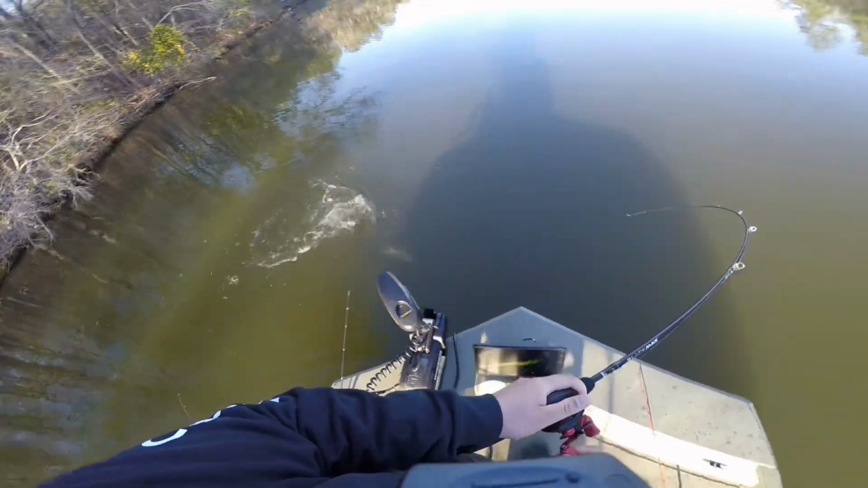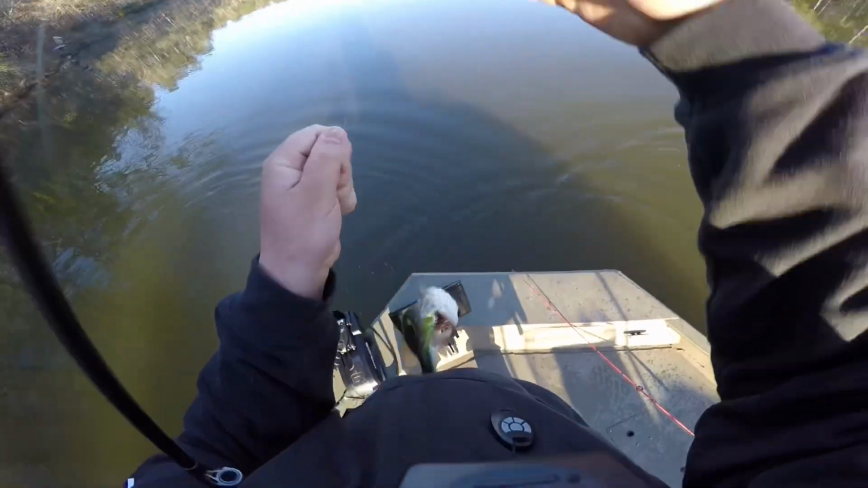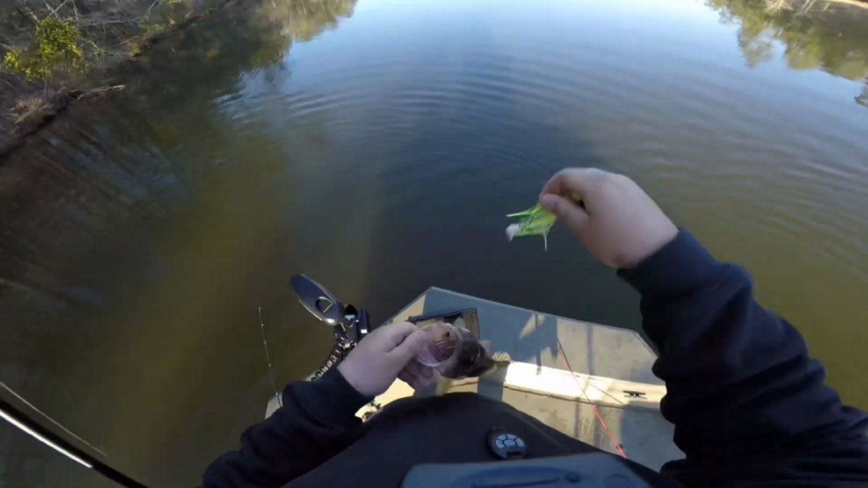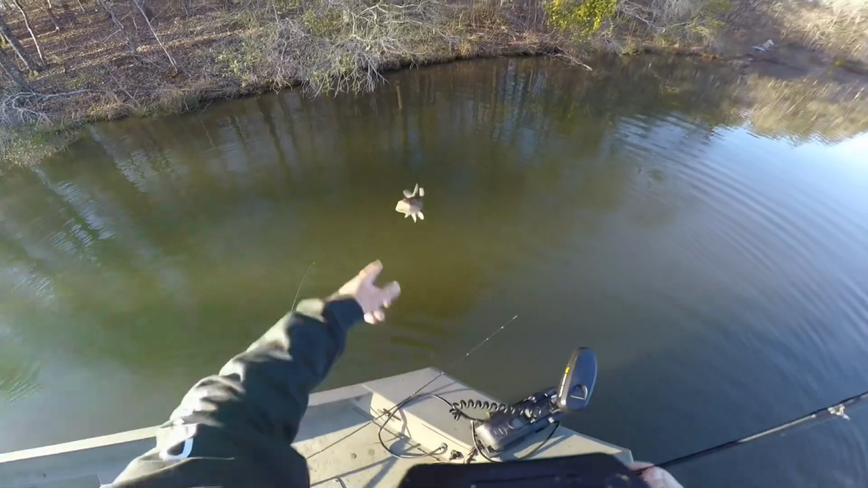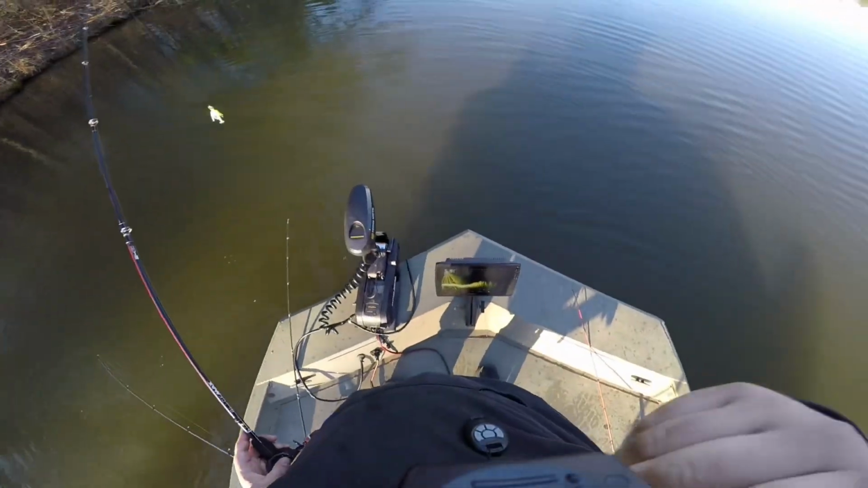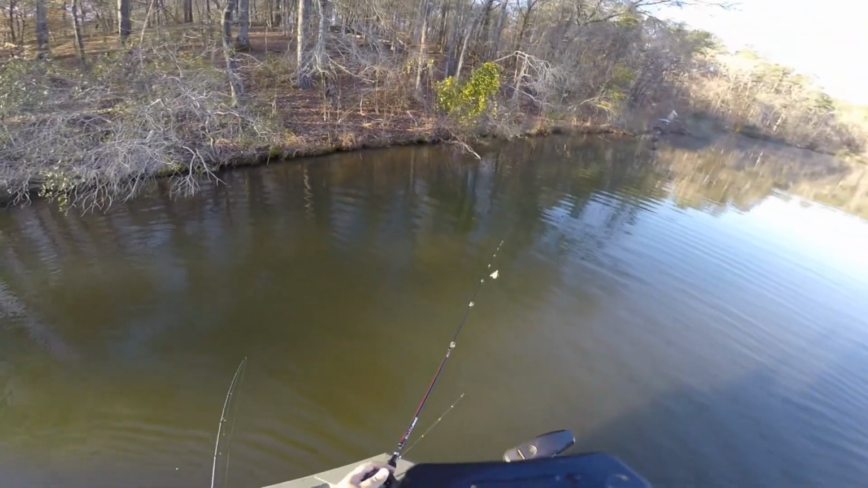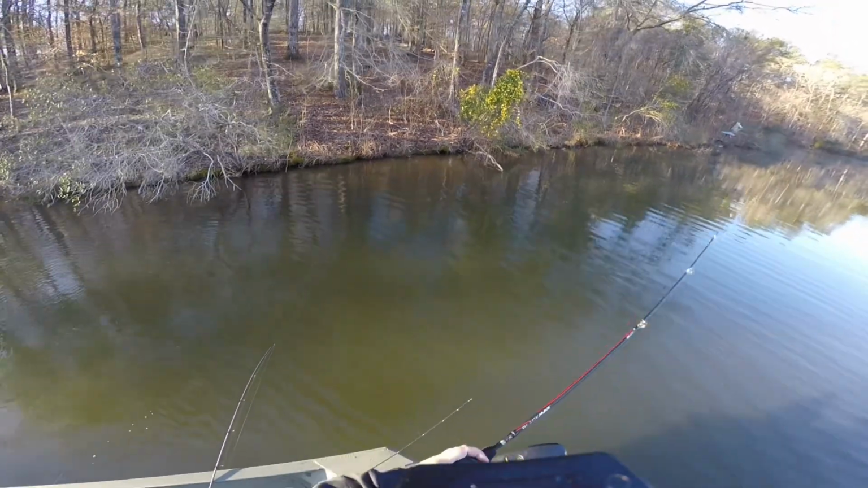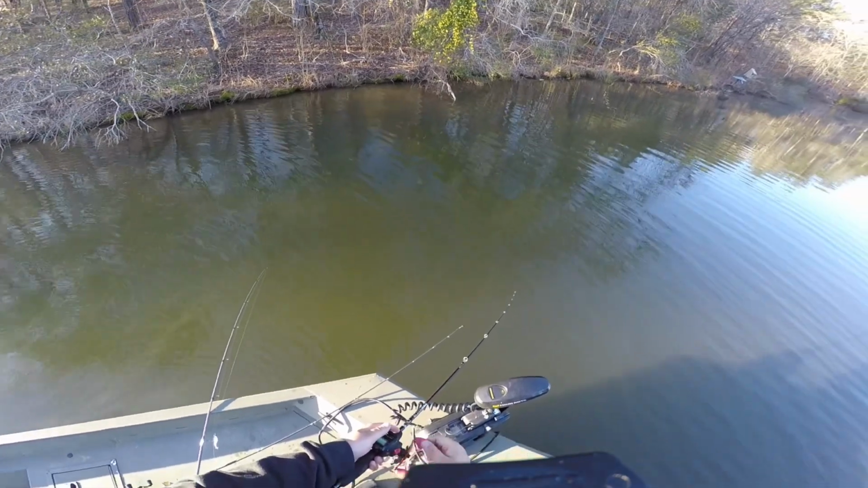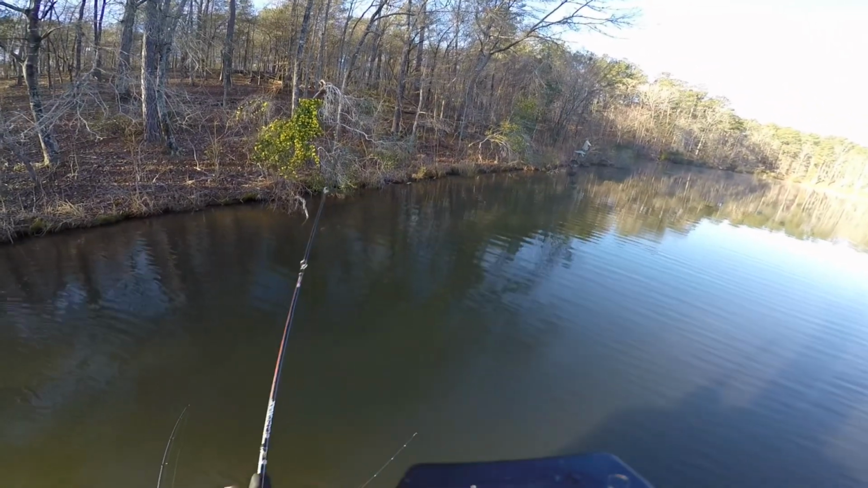Man, I'm telling you, when they hit it, they are crushing it today. Oh, that is awesome. There's another one just beating around structure. I looked around on the scope for a little bit. I couldn't find anything that was even remotely worth throwing at. I mean, we are just doing some old school bass fishing today, and they are knocking fire from this chatterbait. It is awesome.